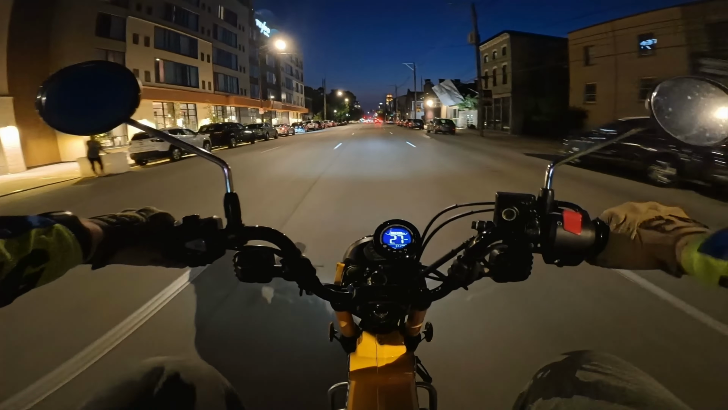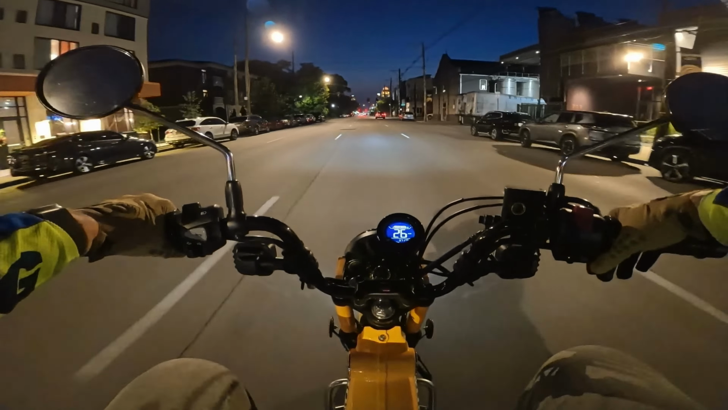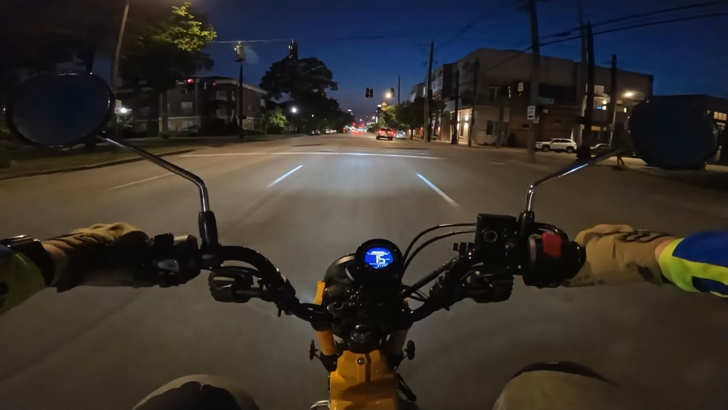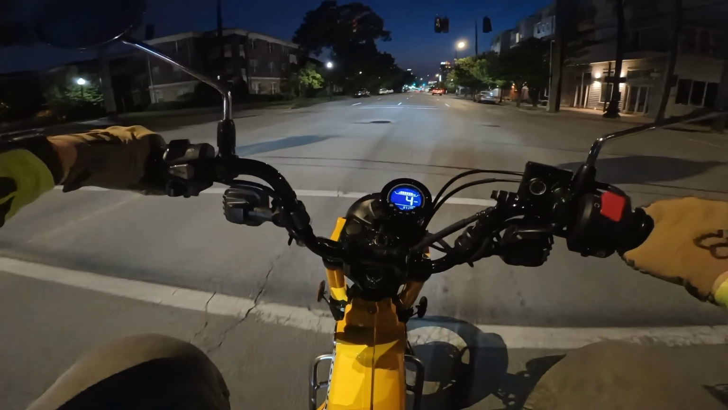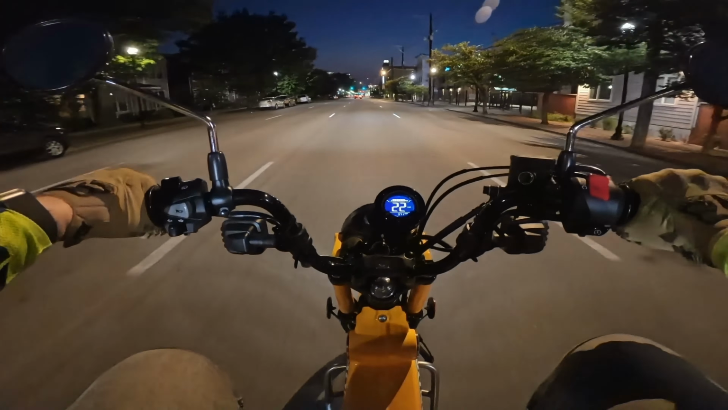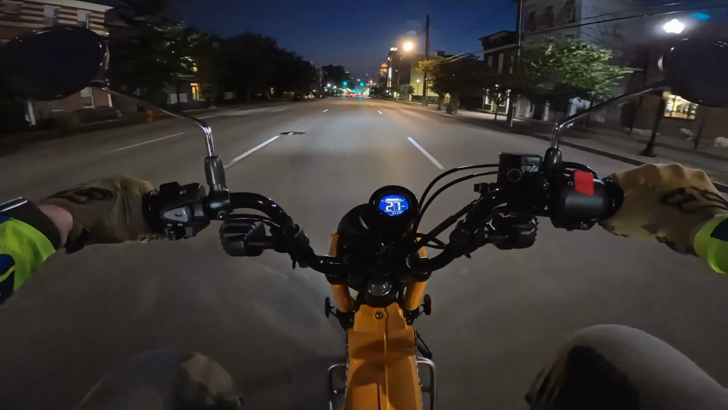Tonight I am taking the Honda Trail 125 out for a ride at night in Louisville, Kentucky. And I'm going to figure out a good route to go on here. I'm heading towards downtown Louisville, and I think I might go down to Lannon Park, maybe.